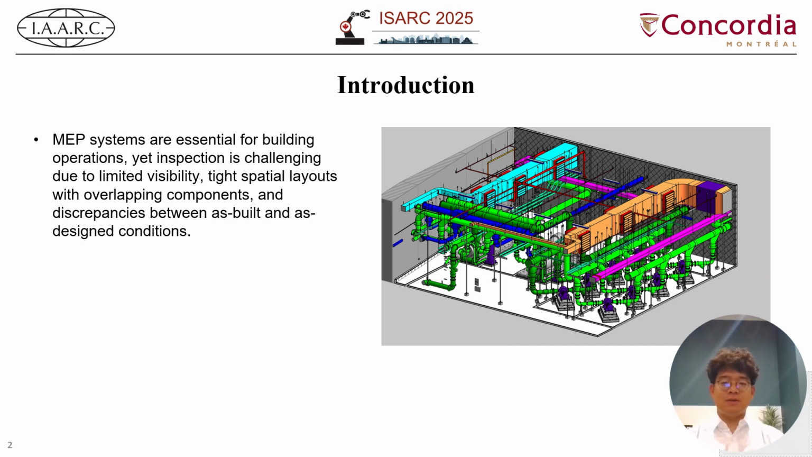Mechanical, electrical, and plumbing systems are essential to the functionality and safety of any building. These systems include components like pipes, ducts, wiring, HVAC units, and so on. Ensuring that they are installed correctly is critical to construction quality control.